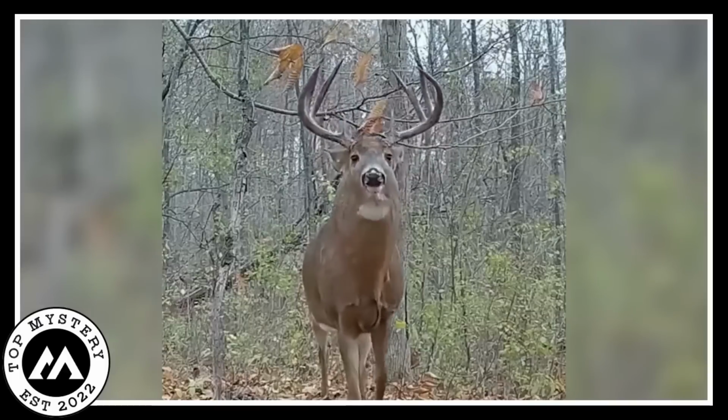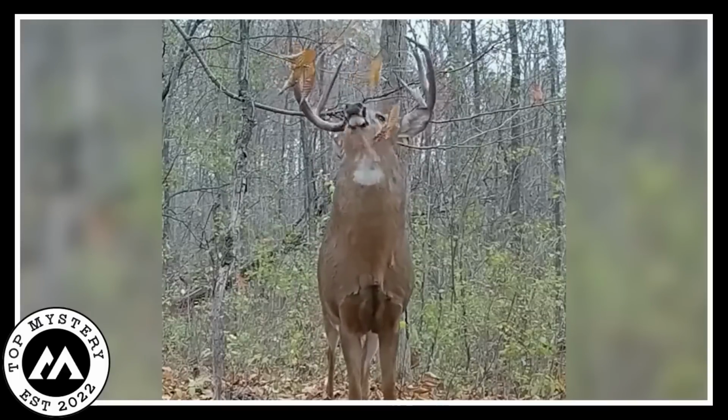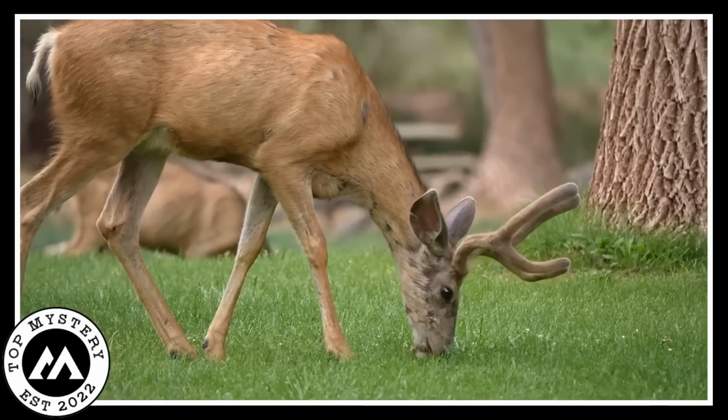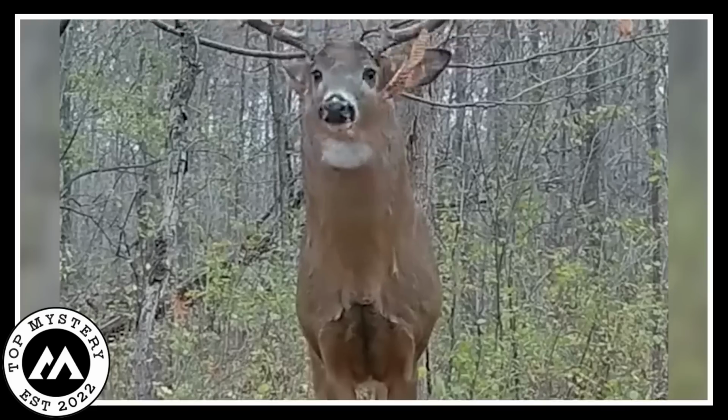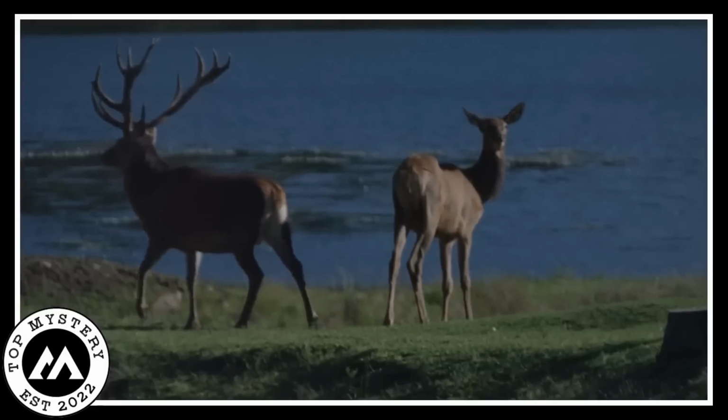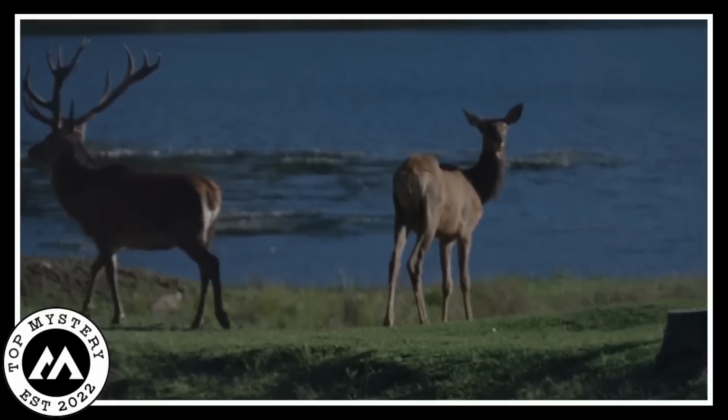The buck looked around with its sharp eyes, noticing every sound in the lively nature. As the day went on, the big white-tailed buck kept doing its job, being a silent protector of the jungle. It moved through the plants, making everything look even more beautiful in nature's exciting show.